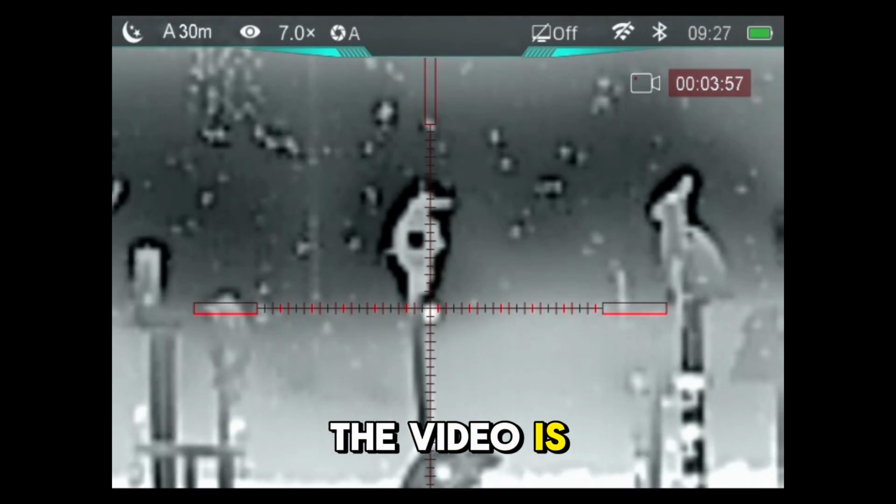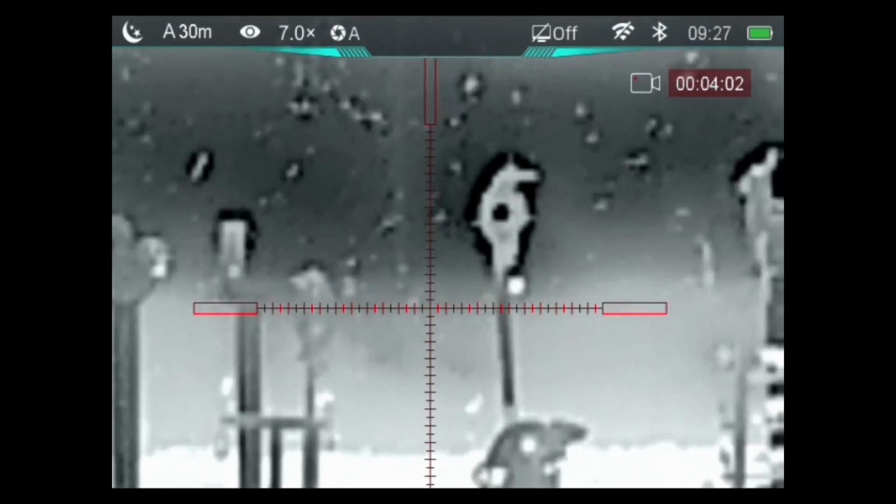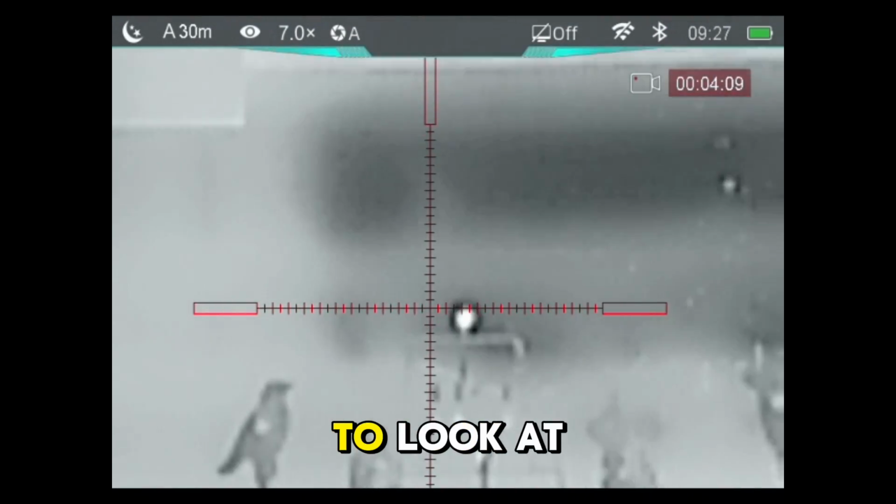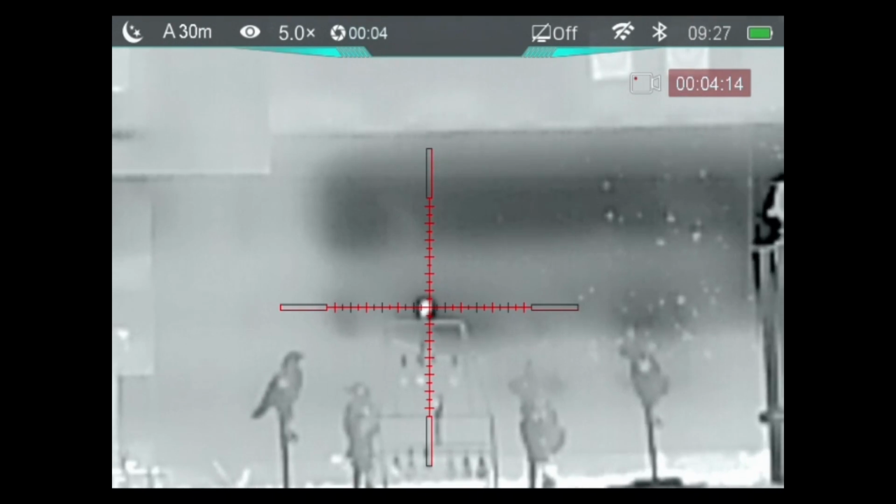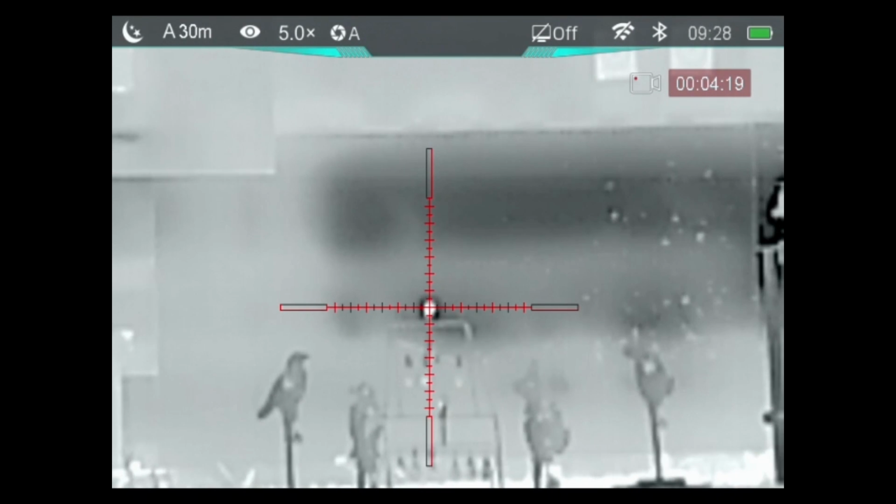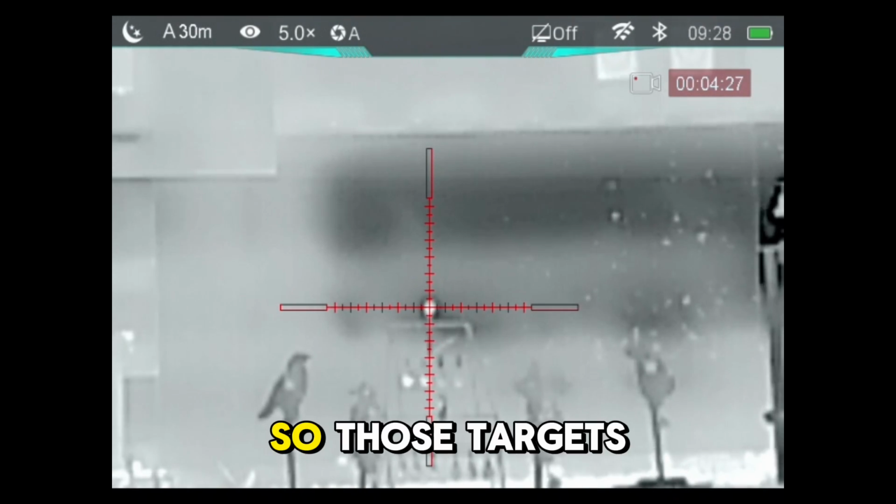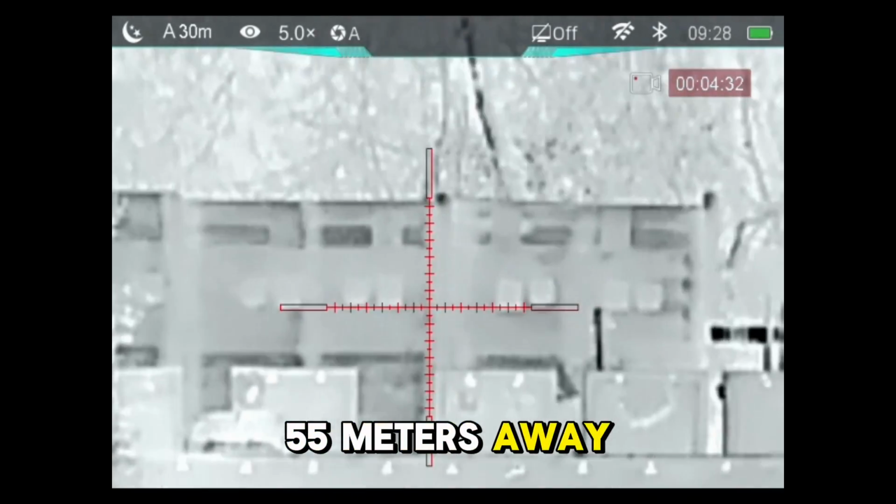Now, video is stored onto an internal memory on this. And then obviously, when you're ready to look at what you've been shooting at, you just download it. Taking it a little bit further. So those targets at the bottom there, that board at the bottom is 55 meters away.